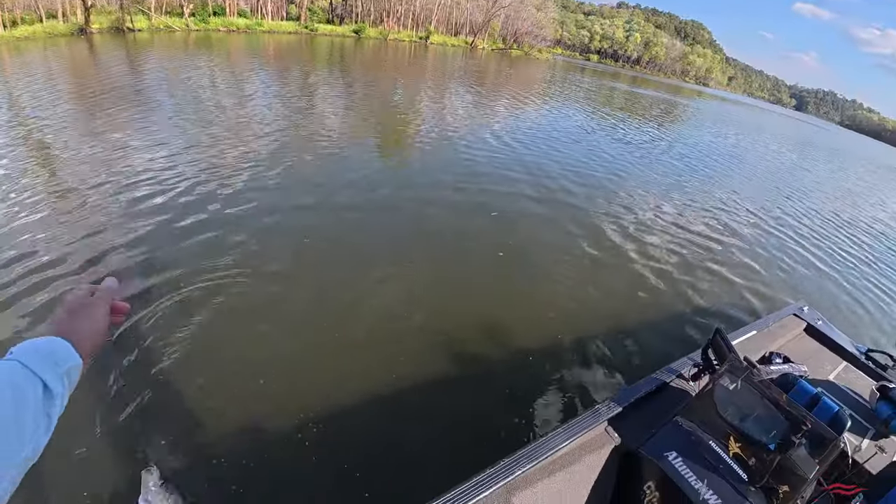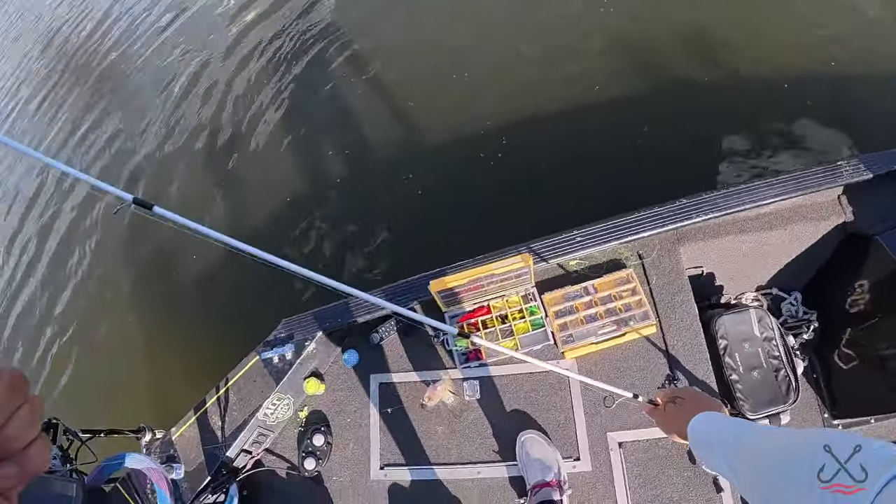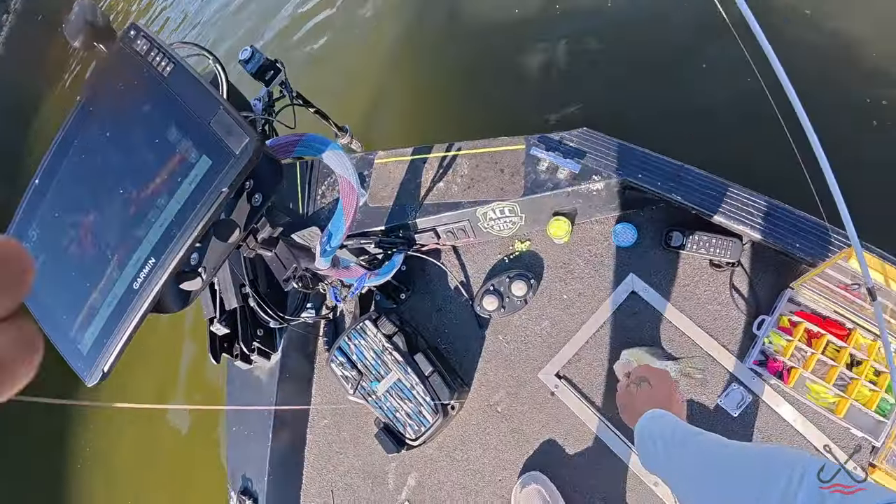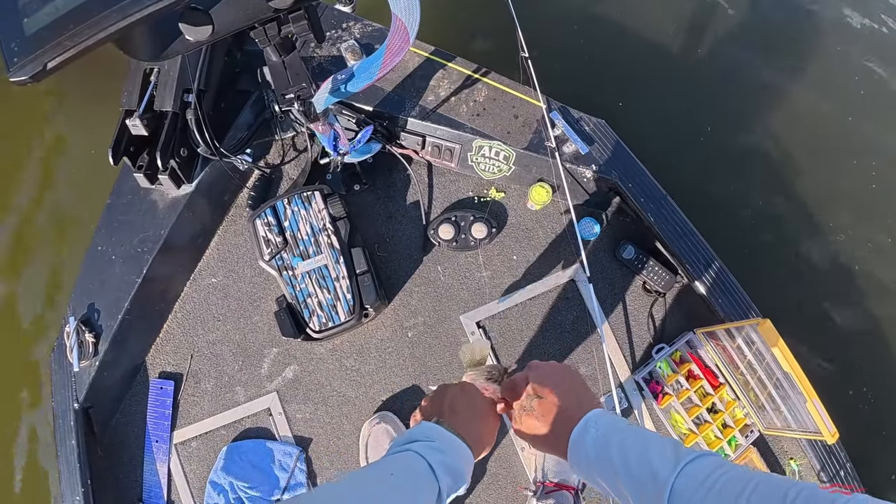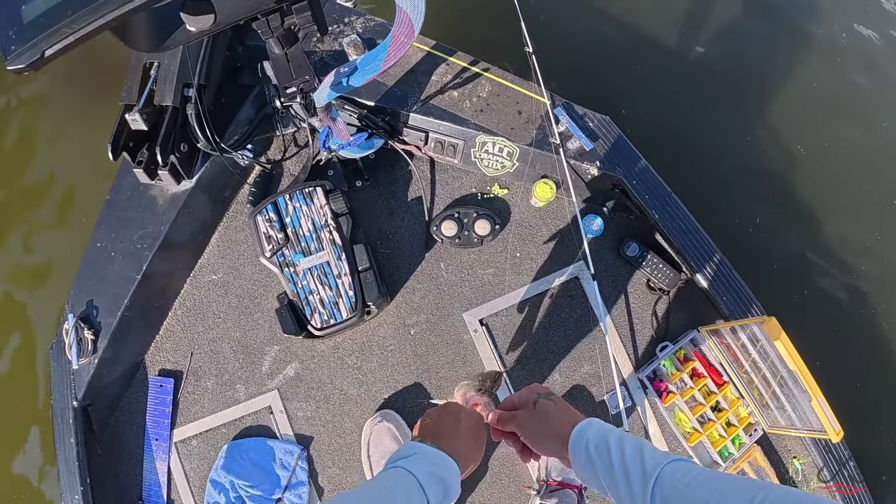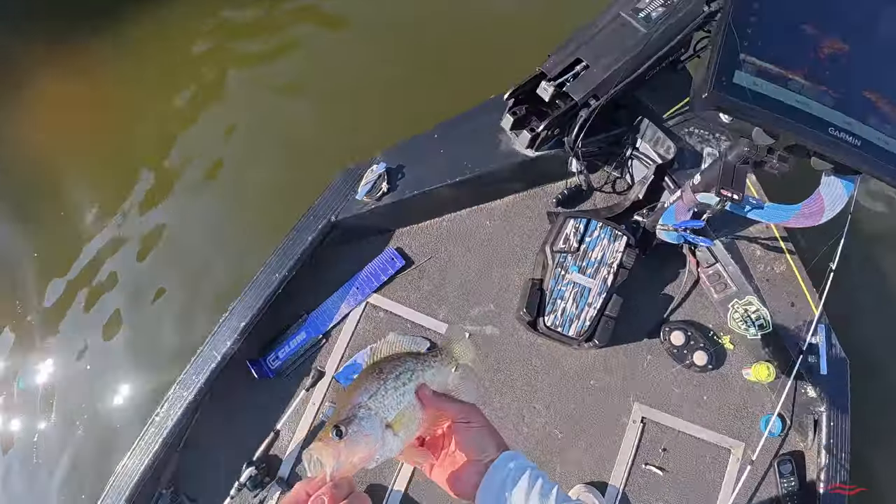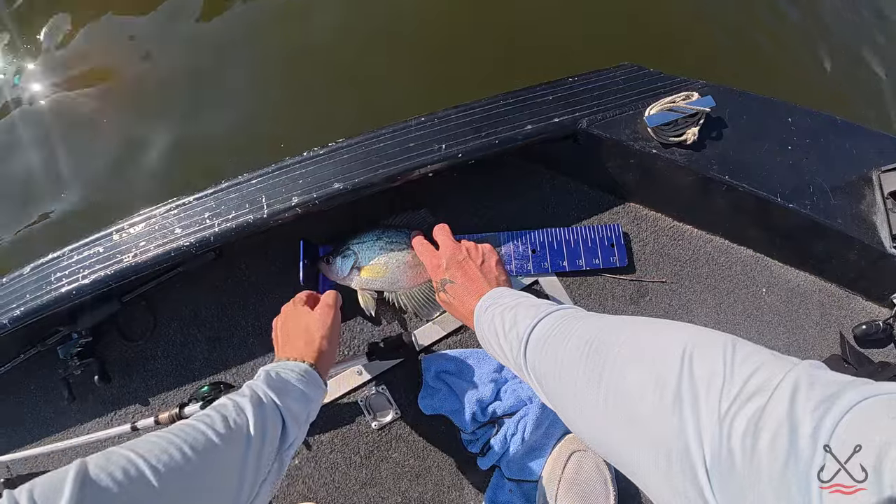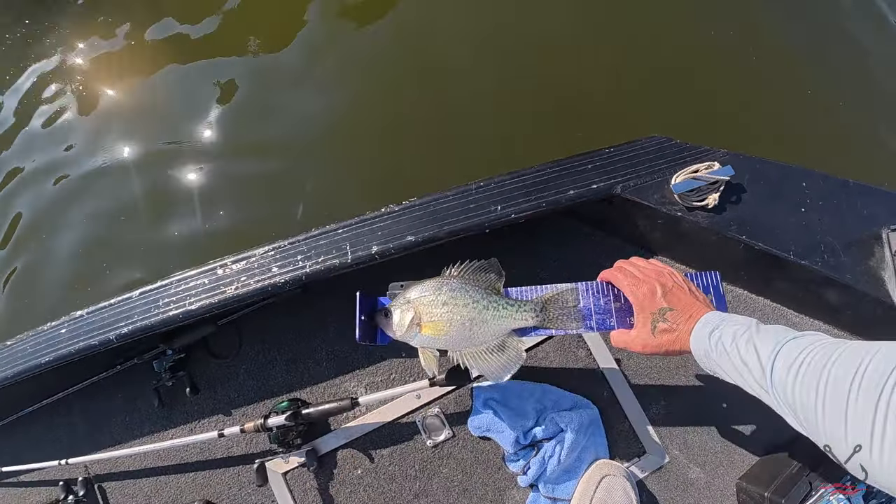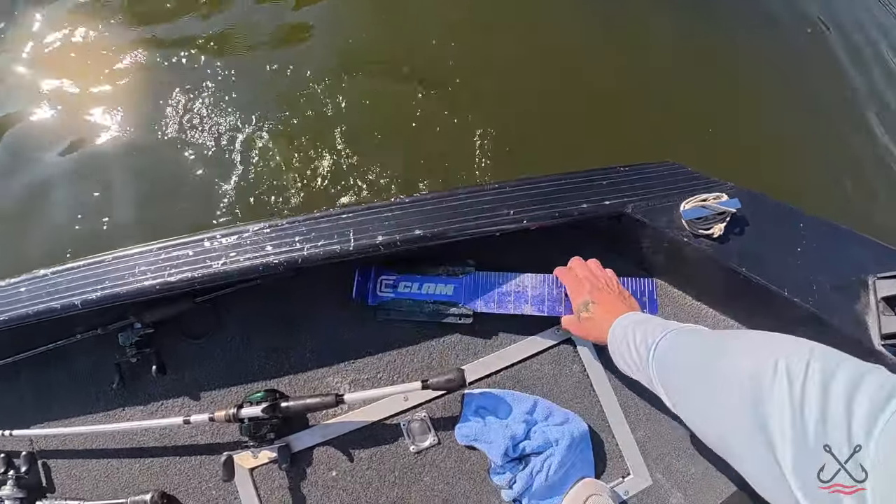It is just loaded down there. See how big he is. He's 11 and a half, 10 and a half. Good eater size.